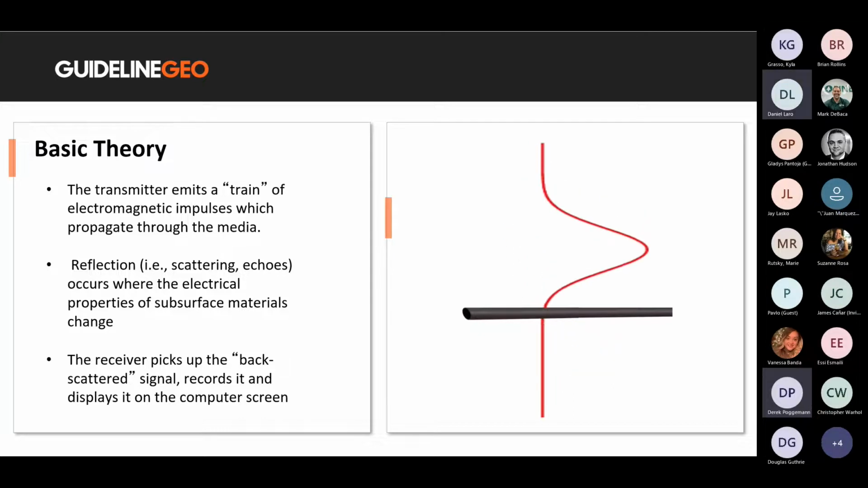The transmitter from the GPR emits a train of electromagnetic impulses, which propagate through the media or the soil. Reflection occurs where the electrical properties of the subsurface materials change. The receiver picks up this backscattered signal, records it, and displays it on the computer screen.